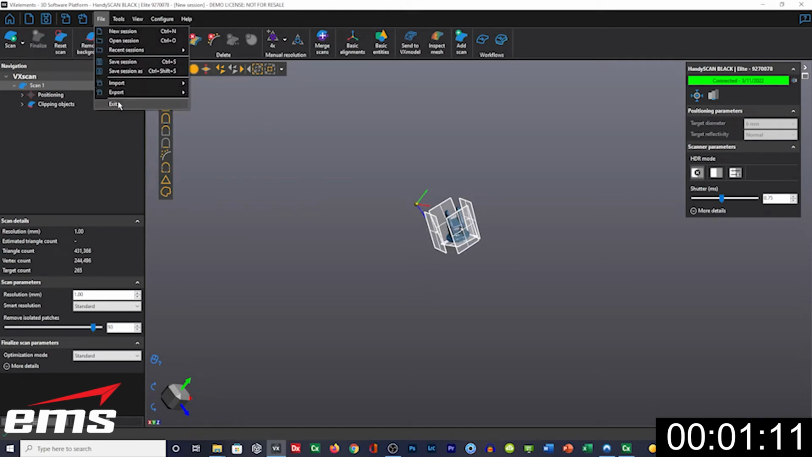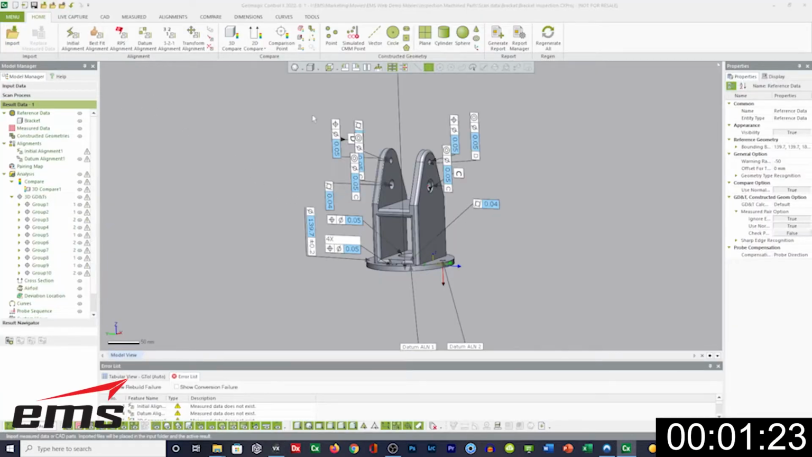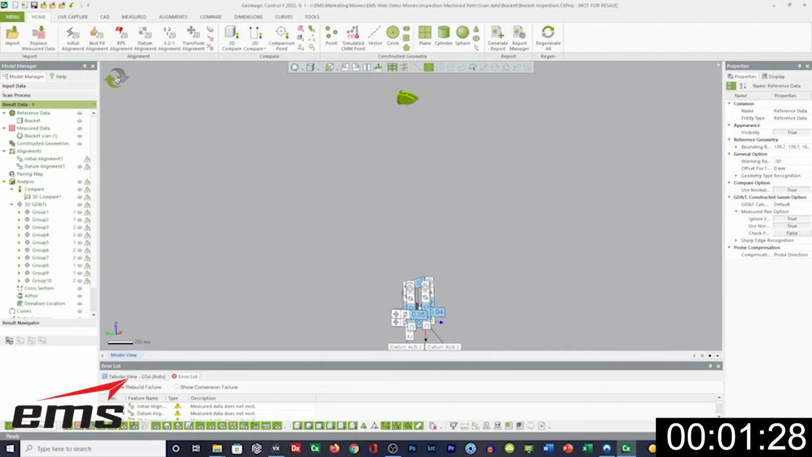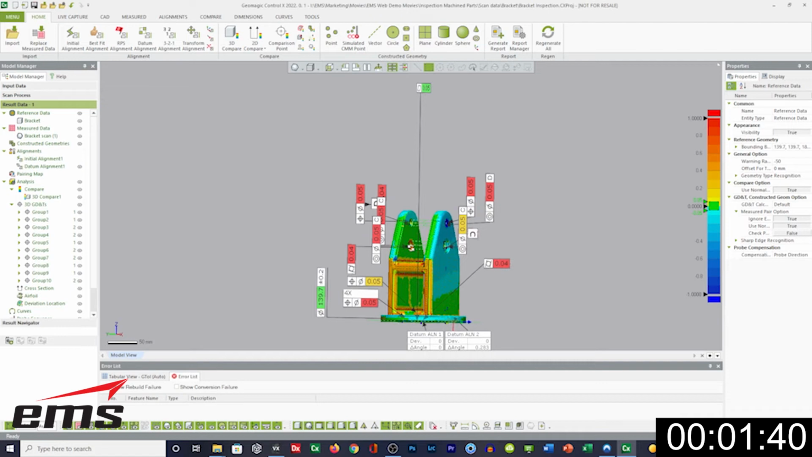And then we will go ahead and export it. Call this bracket scan 1. We go over to our inspection software. We import that data. We go ahead and process it. So this is the actual process of aligning it, merging it, and then running all the inspections. So you can see here graphically what that looks like.